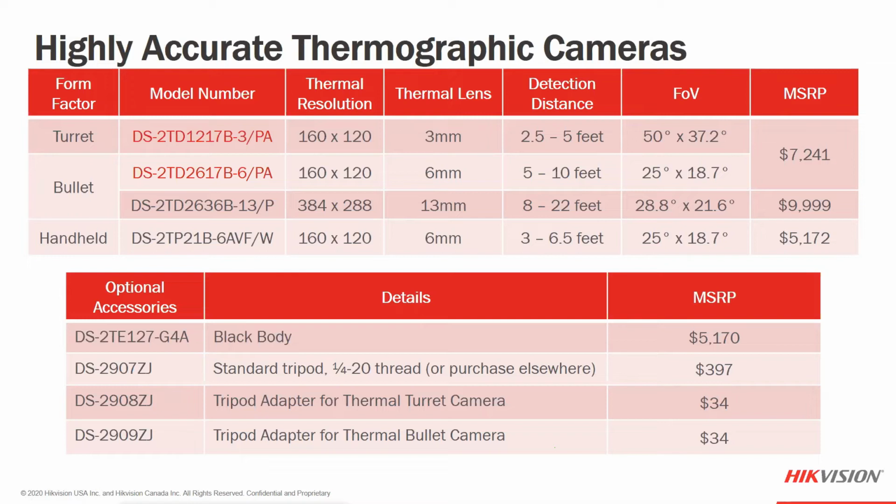All right, here are a couple of the model numbers I want to point out. There's a 3mm version and a 6mm version, and both of these are low resolution thermal images, the 160 by 120 option. We have the 13 millimeter version, which translates into these corresponding model number parts.